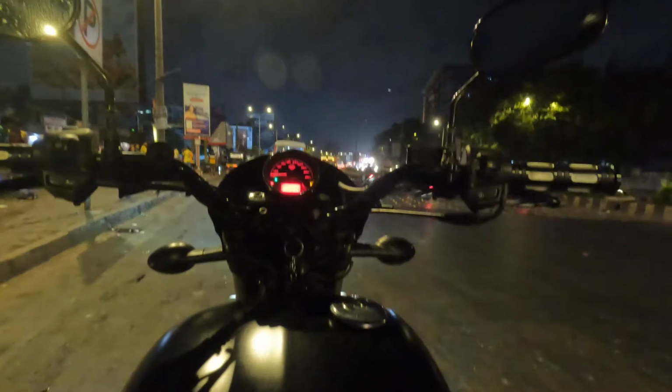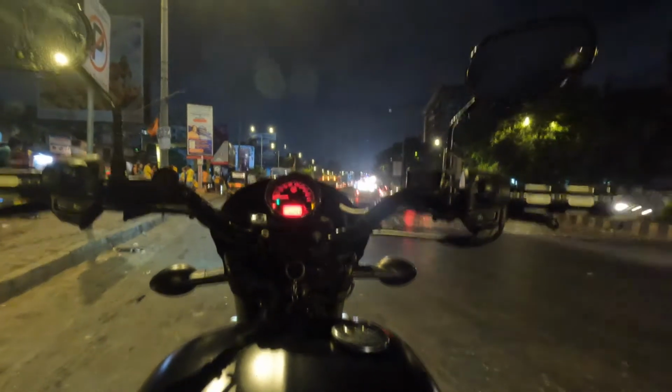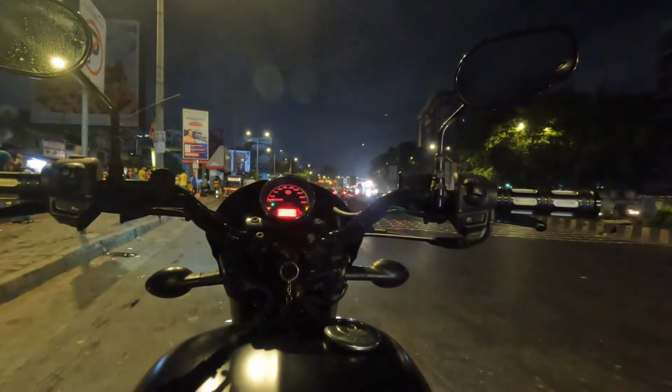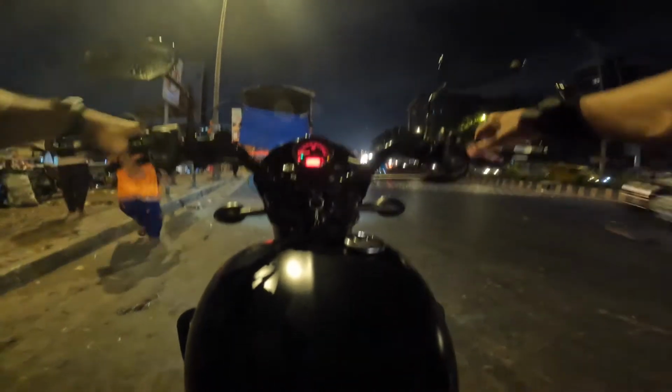The normal view of the camera with this accessory on me. Now I'm going to switch into the wide mode. Bolts are tight. I'm going to turn on the engine. Let's go.